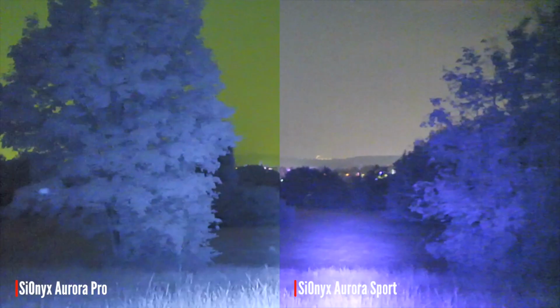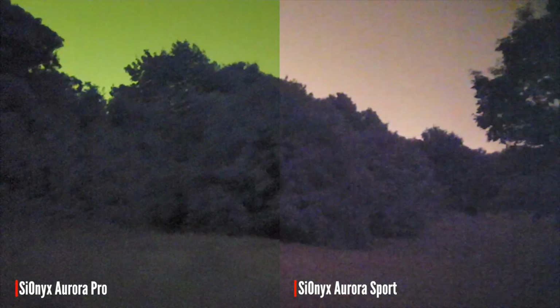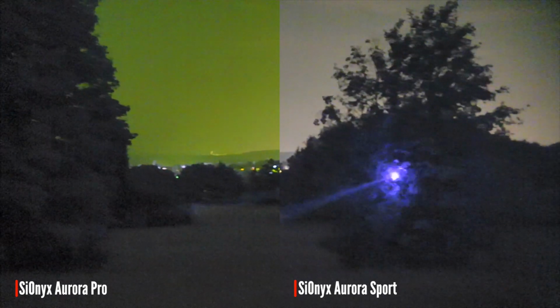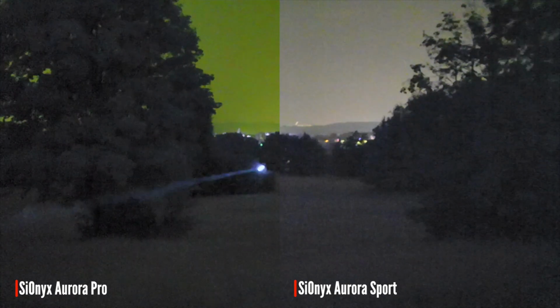So we don't need an illuminator, definitely helps under these conditions. And then let's have a look at the laser. There you go. 30, 100, 200 meters.